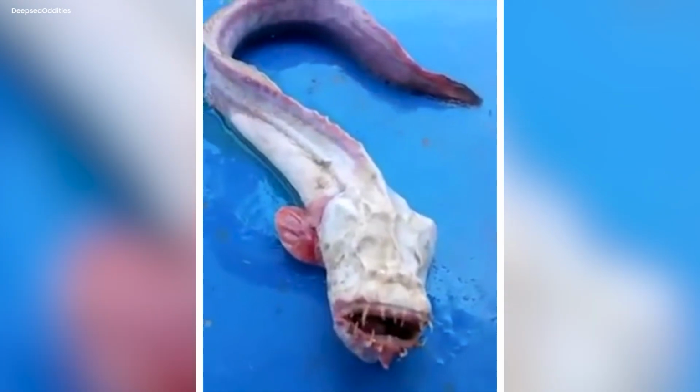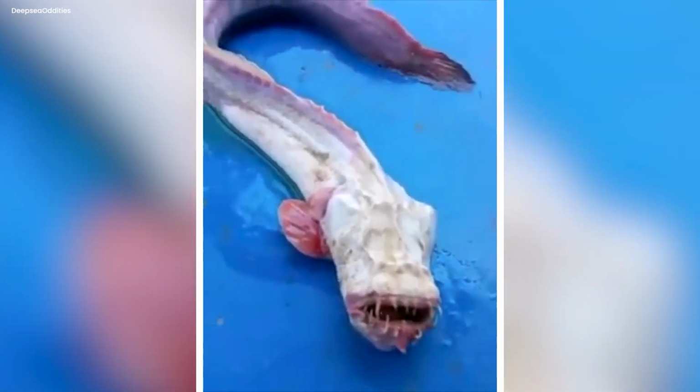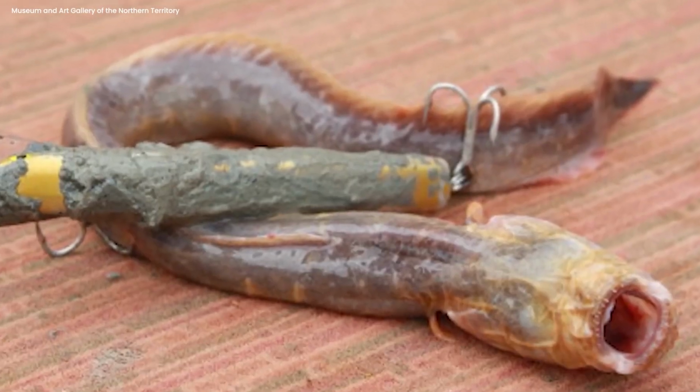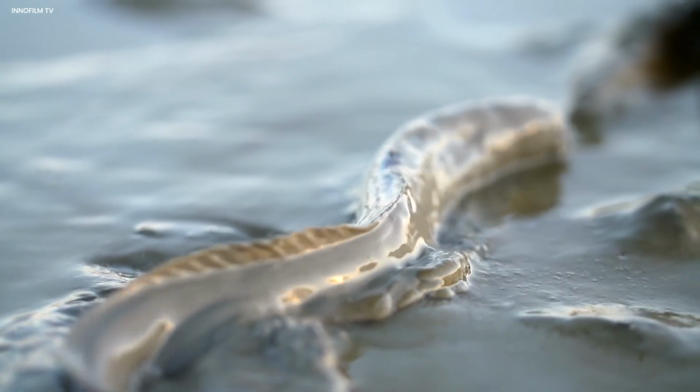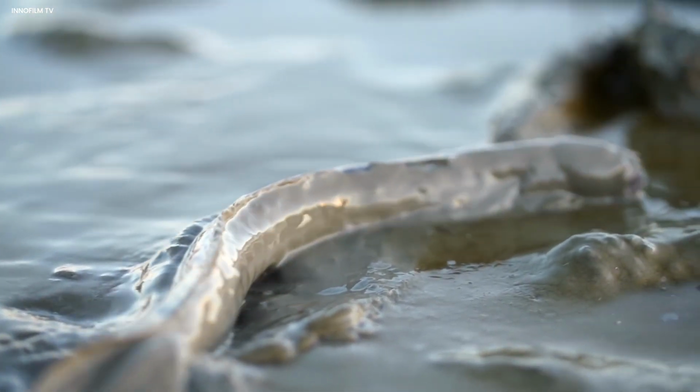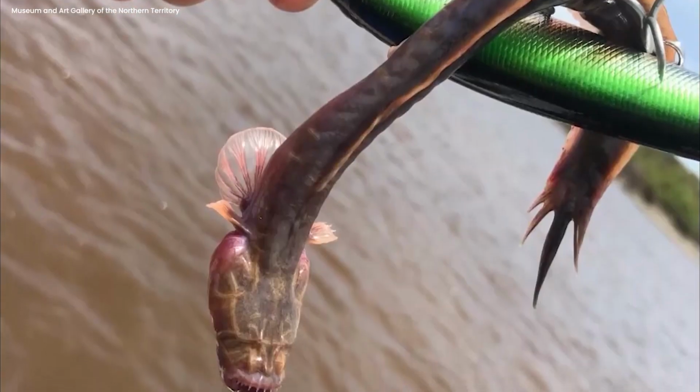Despite its small size, the fish looked like it came straight out of a horror film. This worm-like fish, measuring 15 centimeters in length, is believed to be related to worm gobies. Because worm gobies typically live their entire lives beneath the mud, humans rarely encounter them. This raises the possibility that it could be a new species.